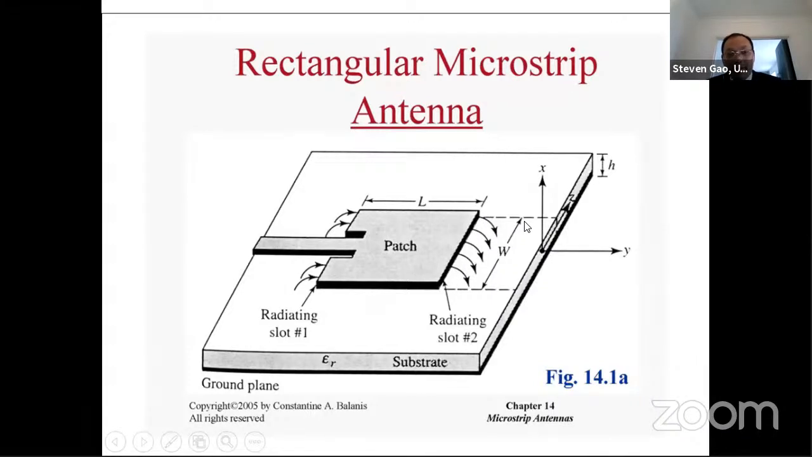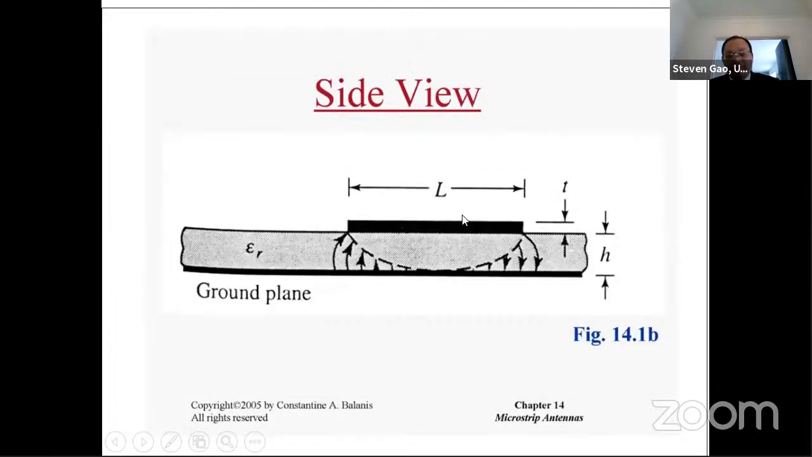So this is a microstrip patch antenna. Of course, here we use a rectangular patch, the patch has the shape of a rectangle. But because the fabrication of the antenna just uses printing technology, basically you can print any shape. It doesn't have to be rectangular. You can print any shape.